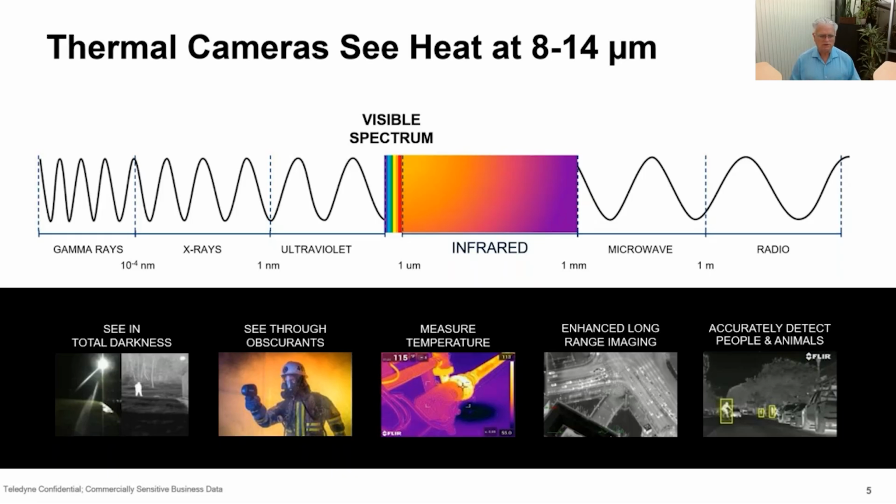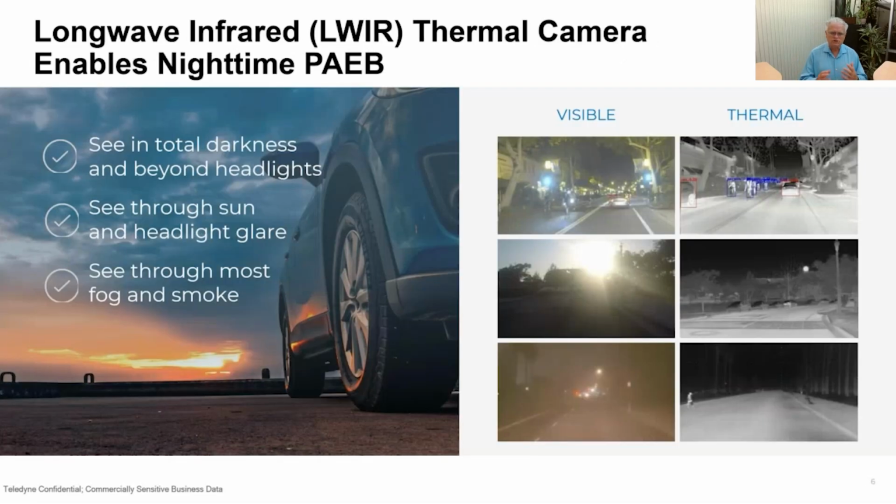So these are the features and capabilities of a thermal camera that I think make it pretty evident how this can address the problem of nighttime fatalities. So just to drill that point home a little bit more, these are the basic ways we can apply thermal imaging, machine vision, to making automobiles and roads safer.